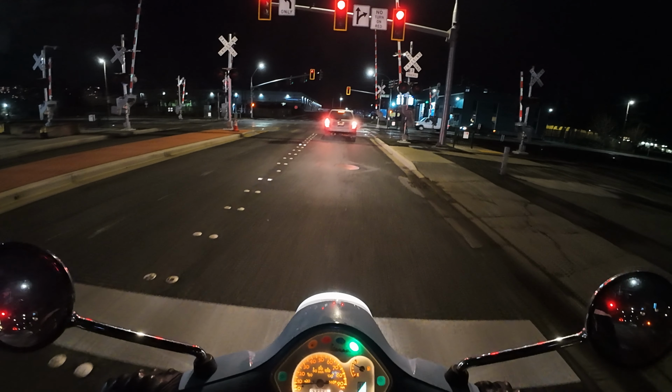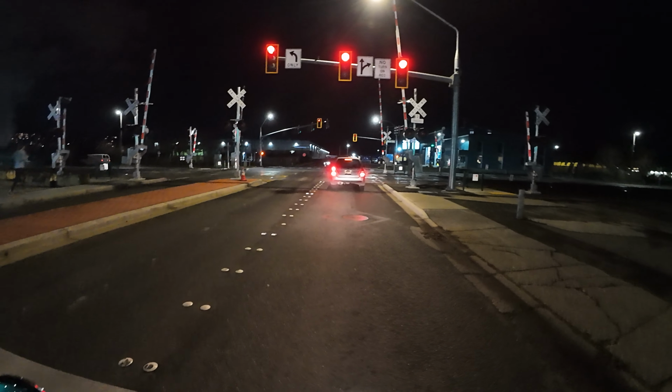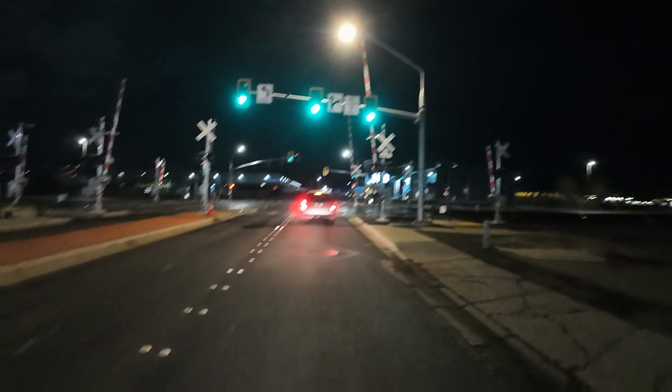This guy's reversing. This is so funny. This guy stopped under the train. You guys see this? Is this where you're supposed to stop? Not right there. Except when those guards come down, they're in his car.